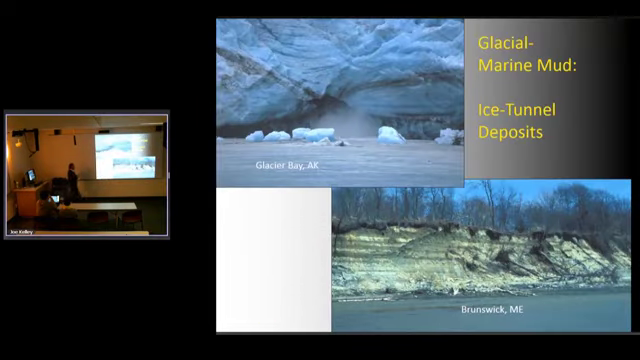The major sedimentary deposit the glaciers brought us, aside from glacial moraines and till, is glacial marine mud deposited from ice tunnels like this one in Glacier Bay. Huge quantities of mud spewing out, literally drowning the landscape, draping over bedrock outcrops, covering everything for a fairly short time, but an outcrop like this probably formed in 50 years or less, very, very quickly. But the greatest volume of all the sediment in the Gulf of Maine is glacial marine mud.